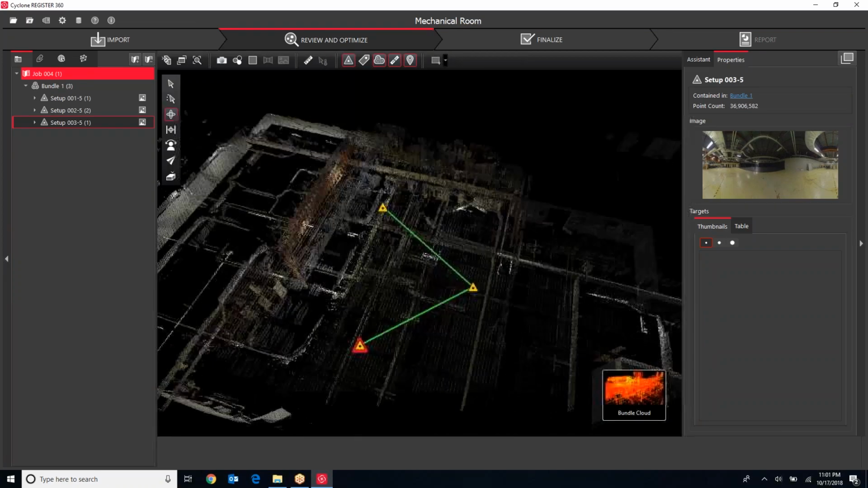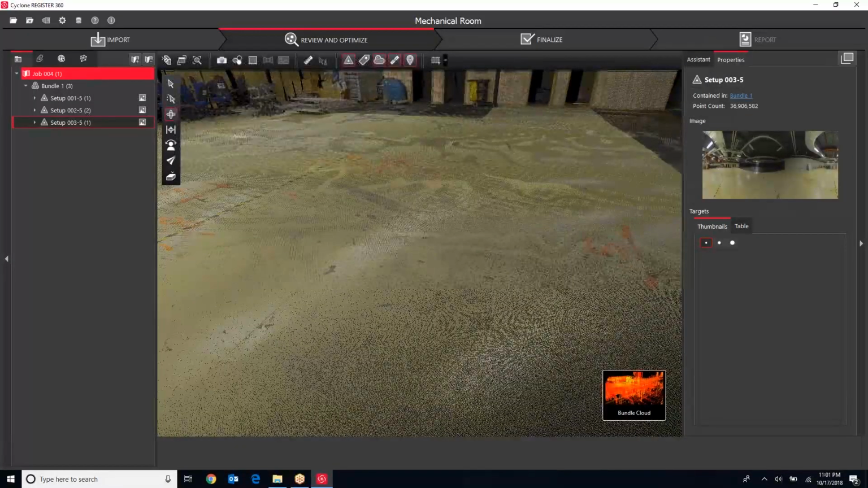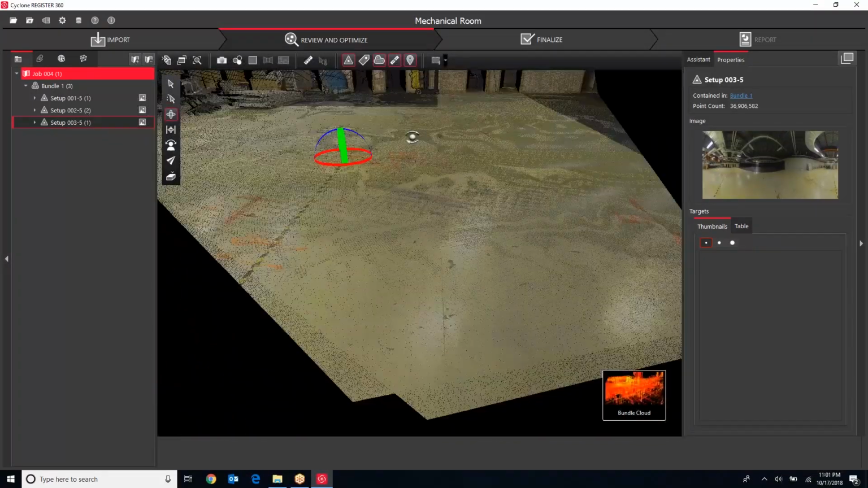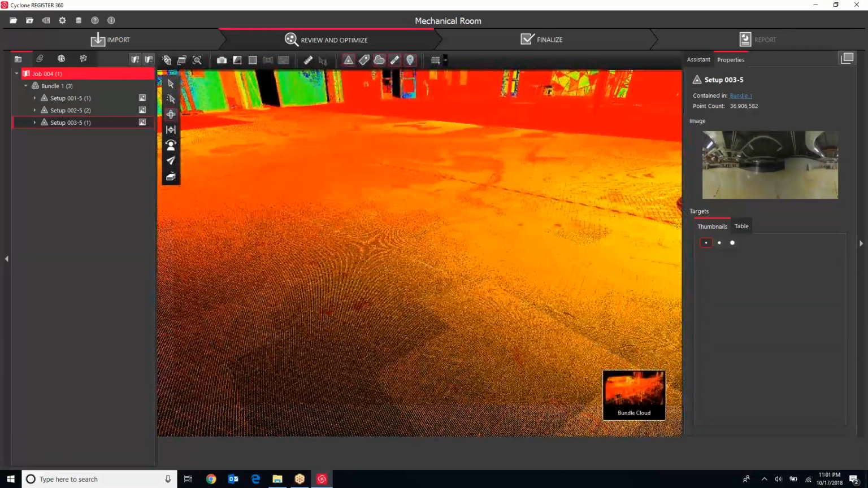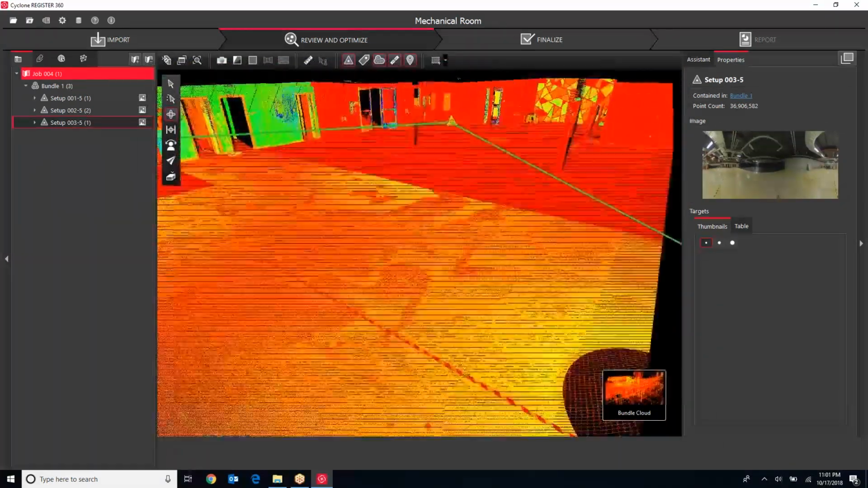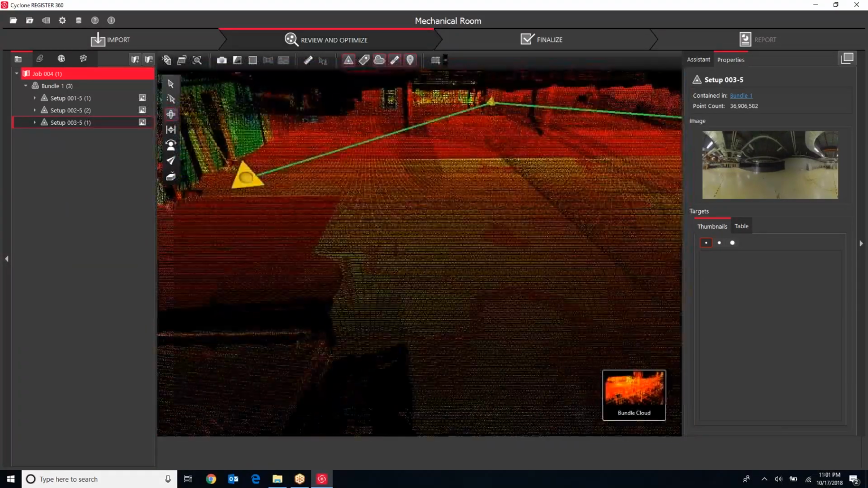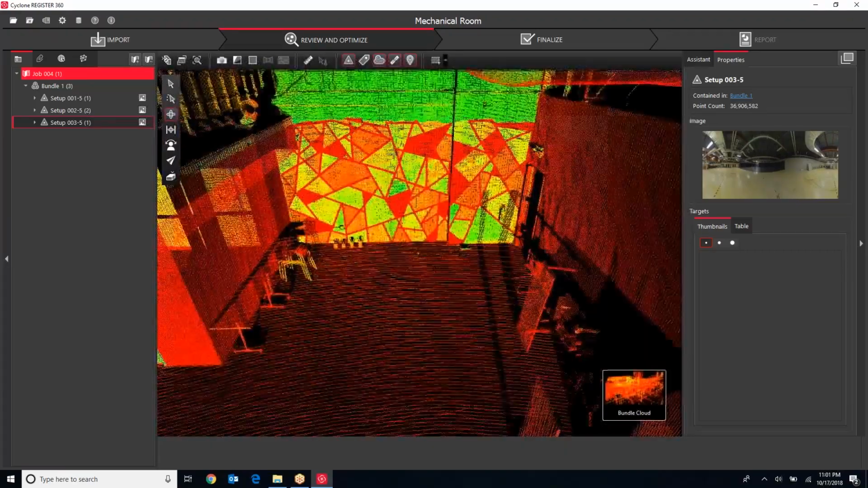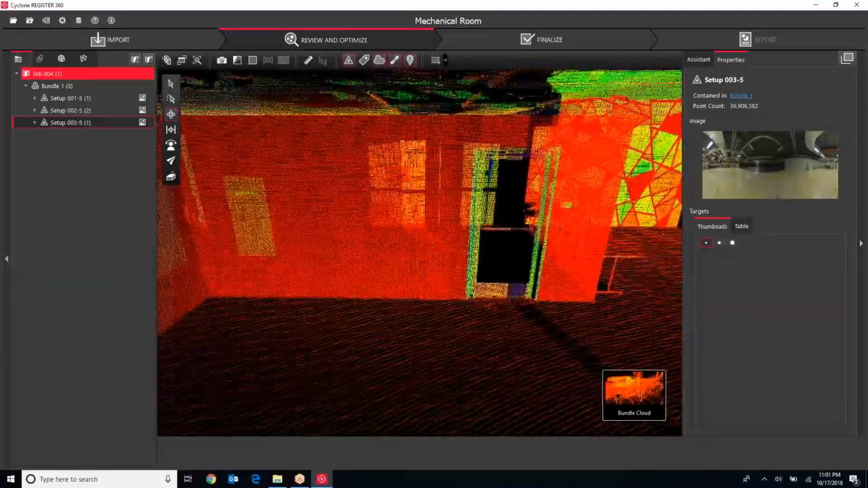There are a couple different ways to look at data. If I didn't have the images turned on, what I would see was what's called an intensity view, which looks like this. So really it just shows data by the intensity of the laser scanner return. So even these dark areas here, I can see very clearly where just from the image, I really couldn't.